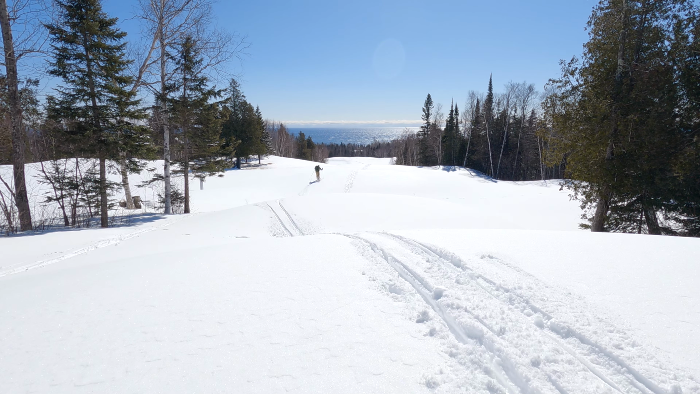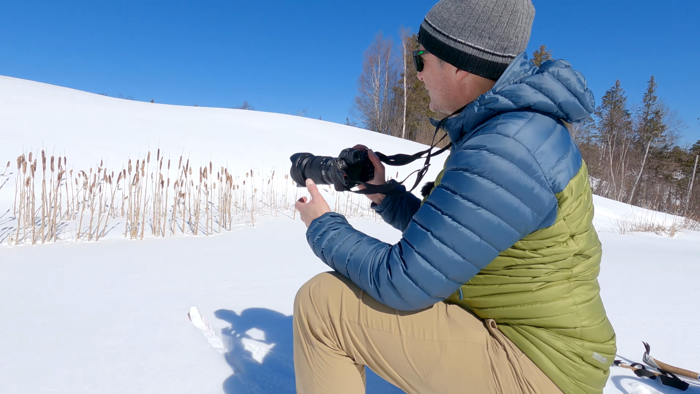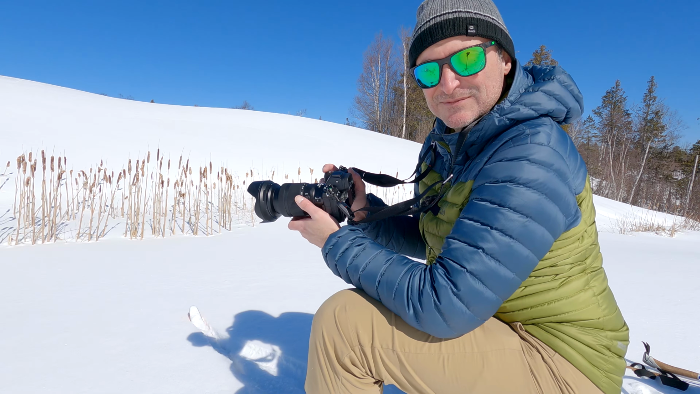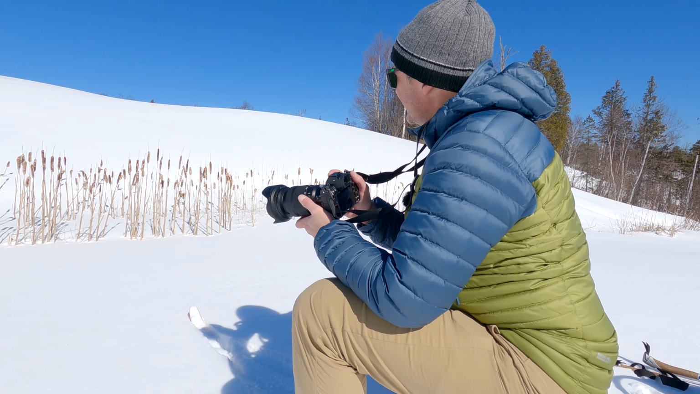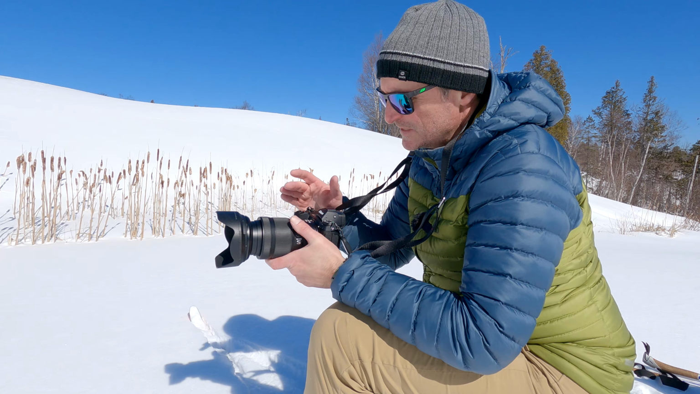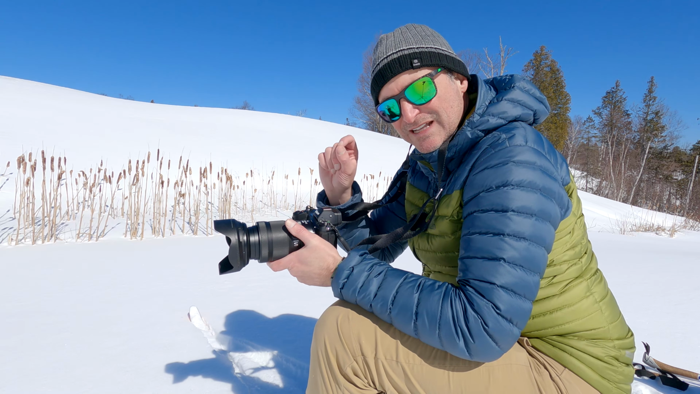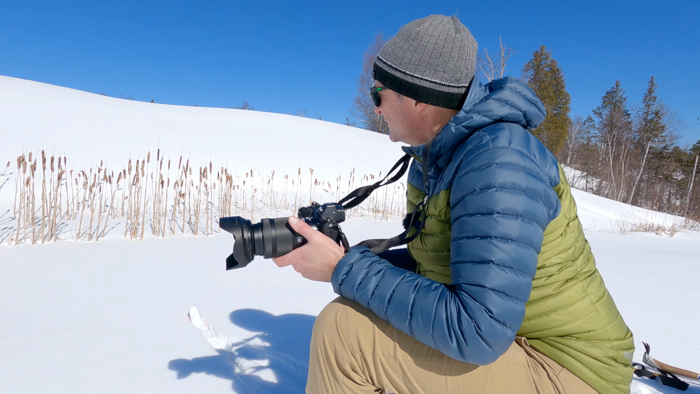Woo! Yikes. Wipe out. So skiing down to the valley, I found these cattails right in front of me, and I'm a sucker for cattails, so I stopped to photograph them. And I wanted a really wide shot showing the whole sky and everything, but I noticed that at 24, even at f/5.6, I'm getting a hot spot right in the middle, which is not ideal. So I'm not sure that this lens is gonna work for me.